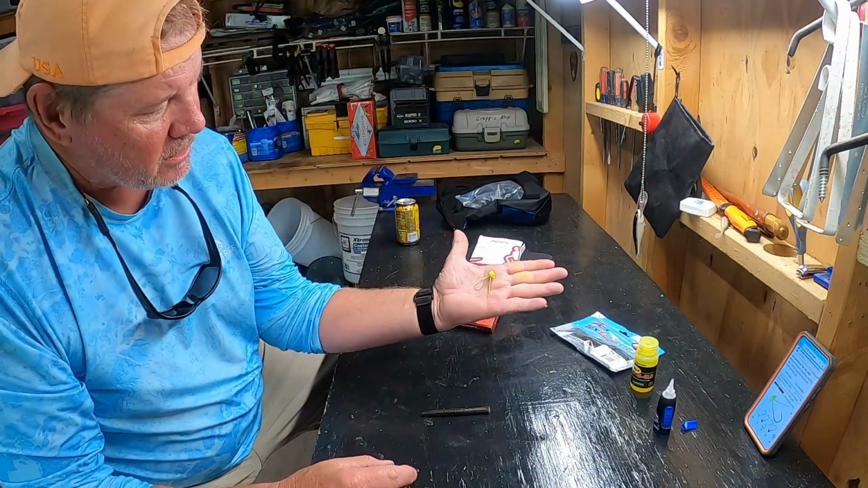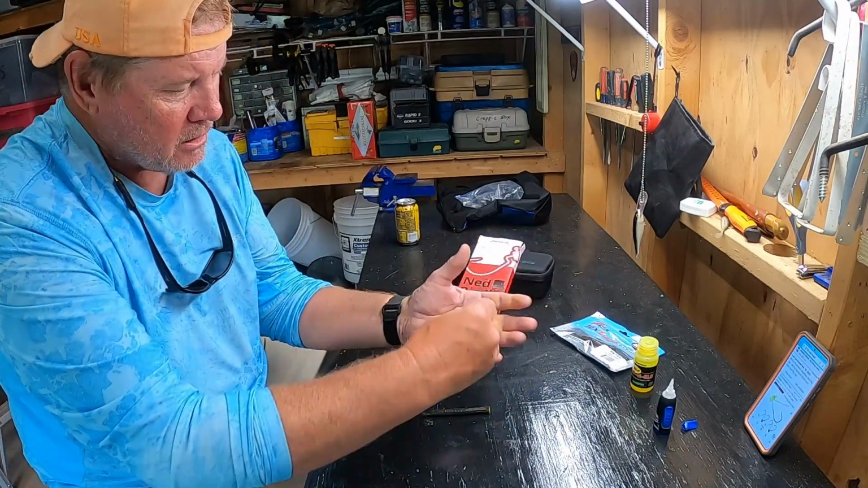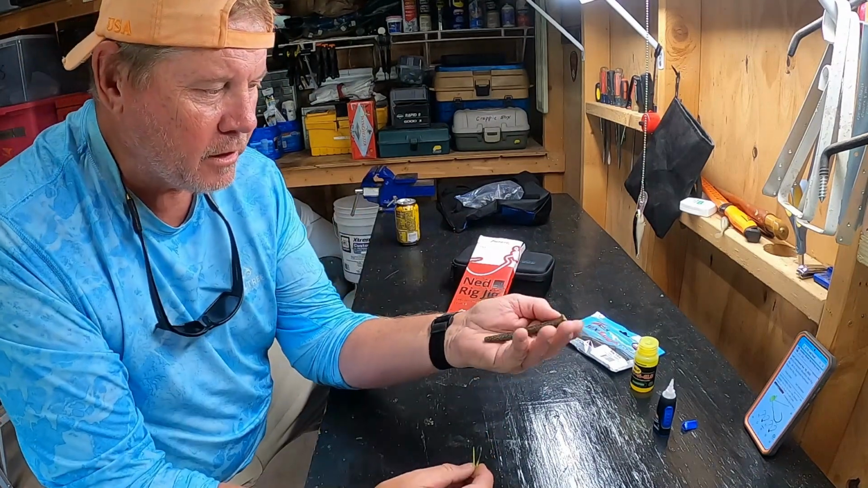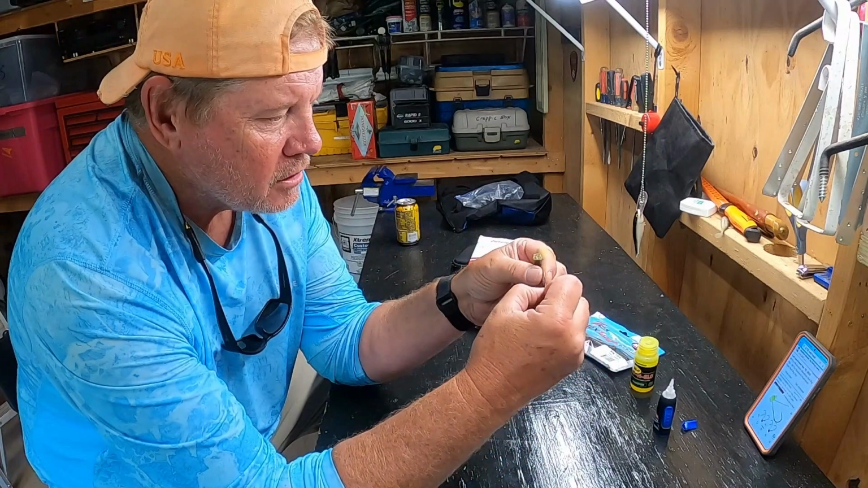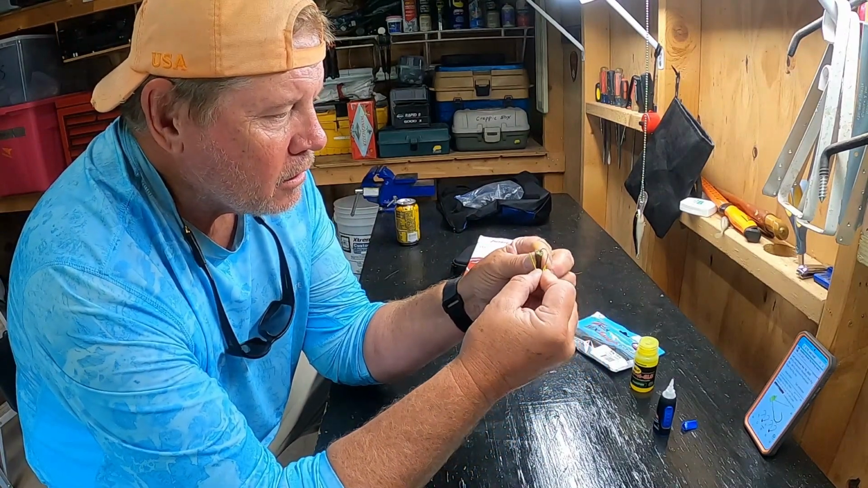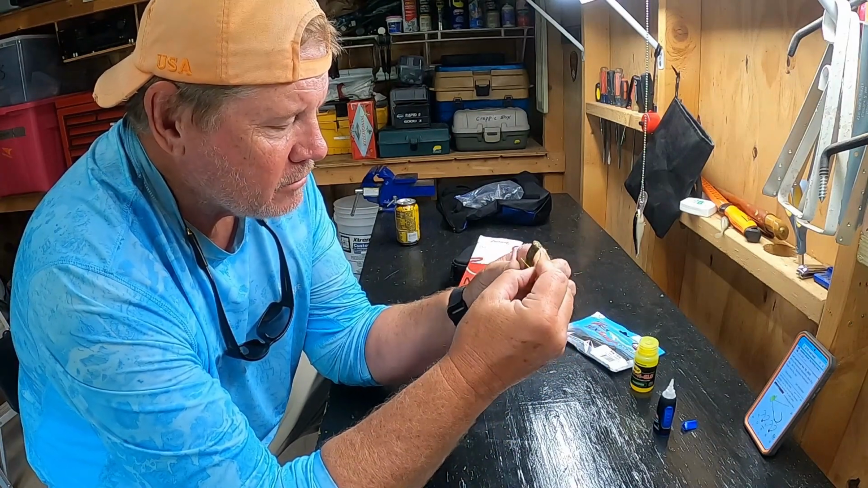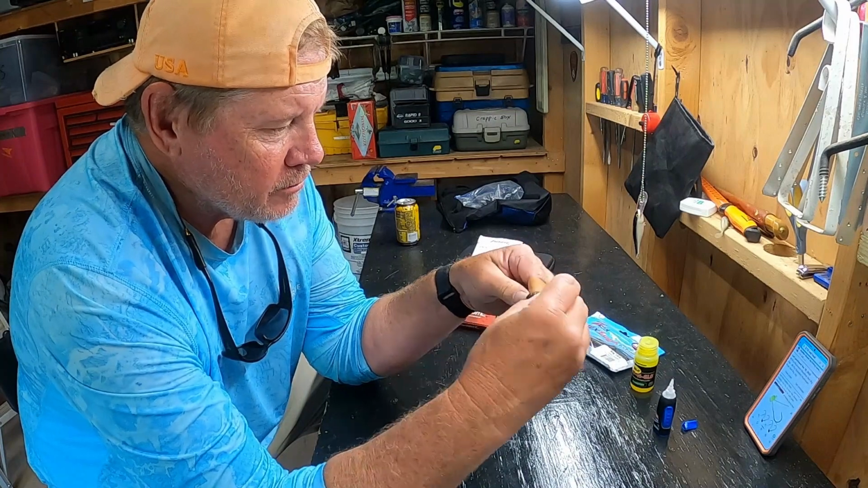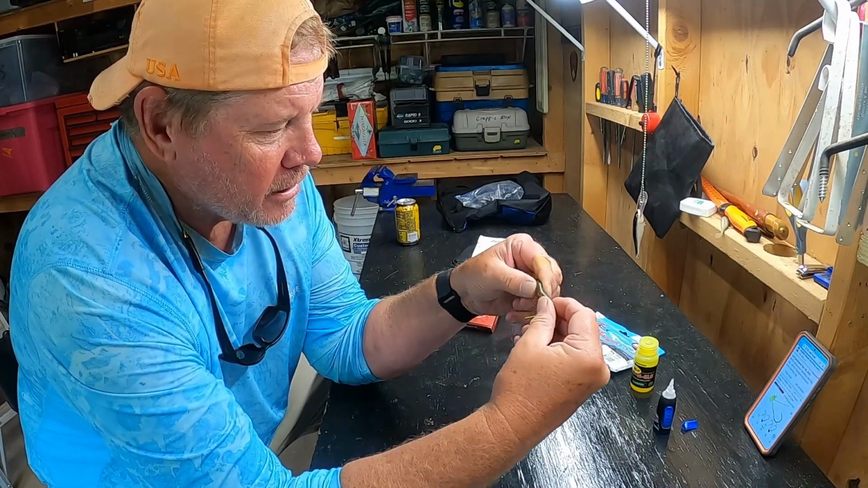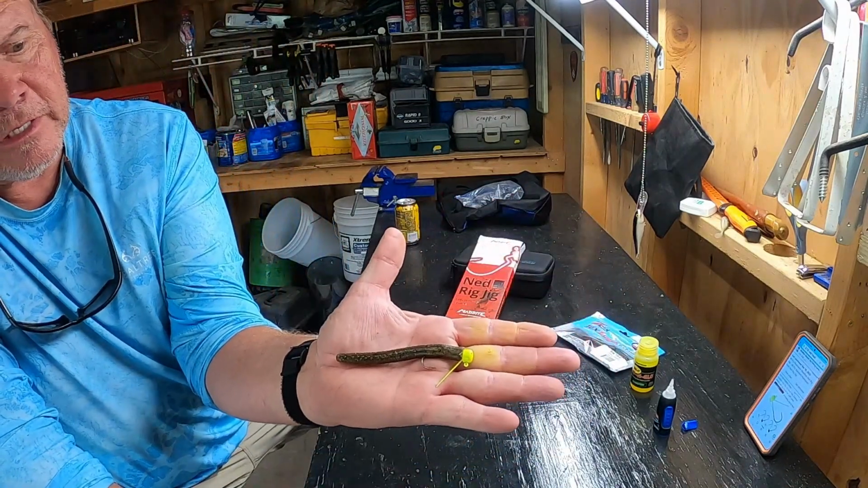Here's my jig, and this one here's weedless, and I've had success with and without the weedless. But if you take your head, and on this big TRD worm, just go through the flat side of it, go about an inch, and then come out. You want to try to keep that worm straight on that head, like this. Keep it straight on that head.